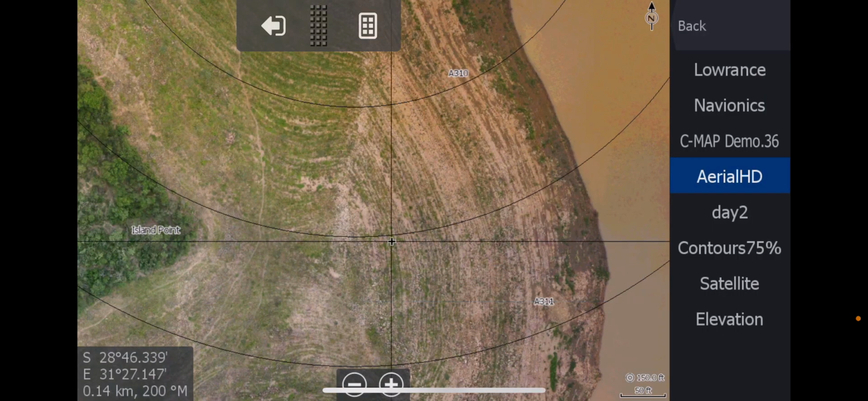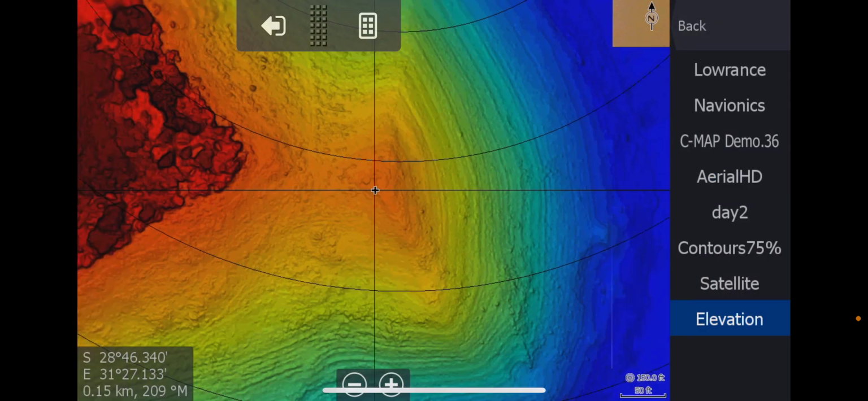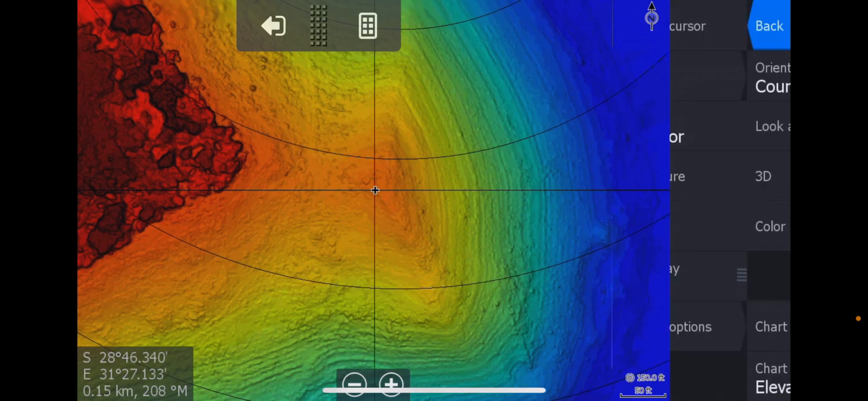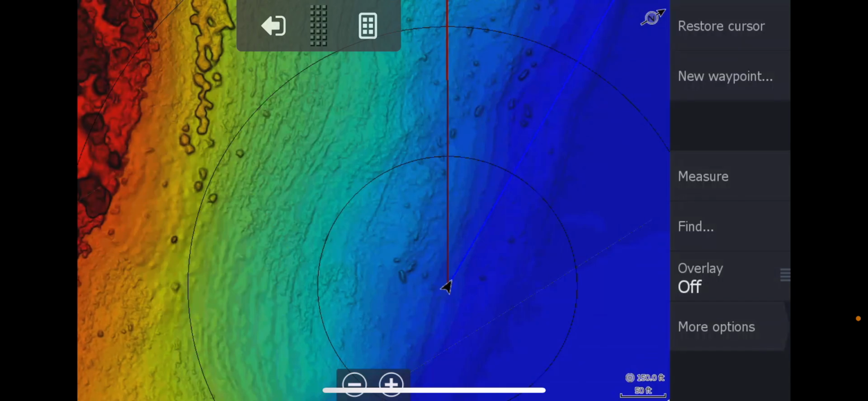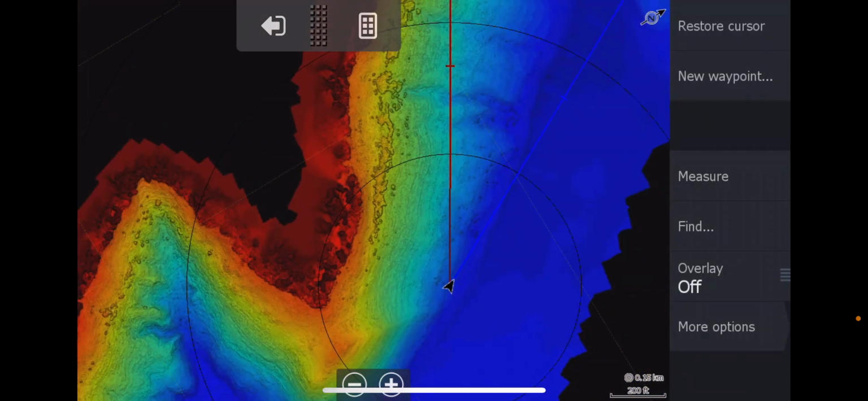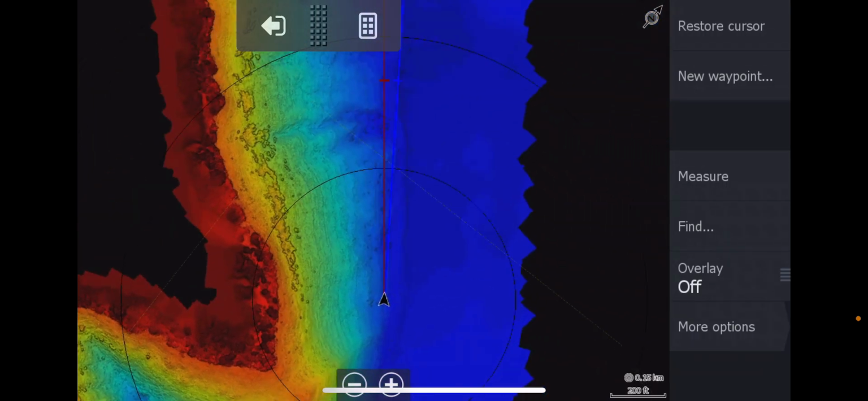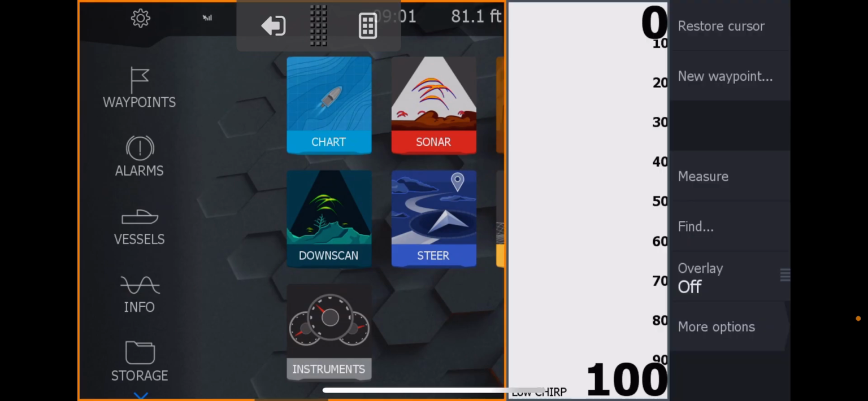But let's go back to your elevation data. Here we go. Okay, let me just go back to where I'm sitting currently. Oh geez, I've drifted way off. I'll take you back there now. Let's split the screen to chart and sonar.